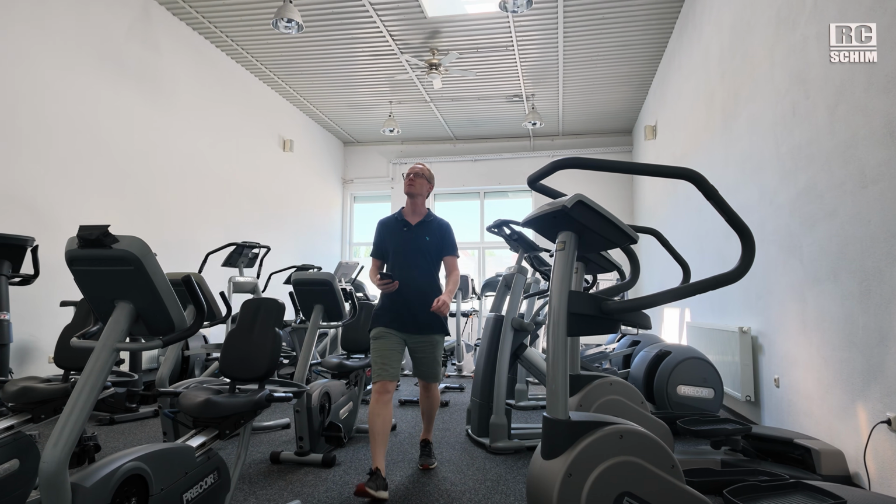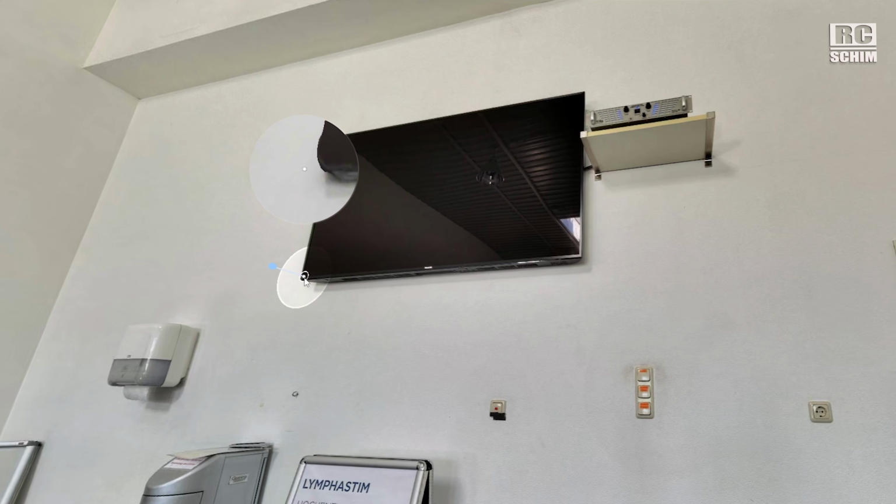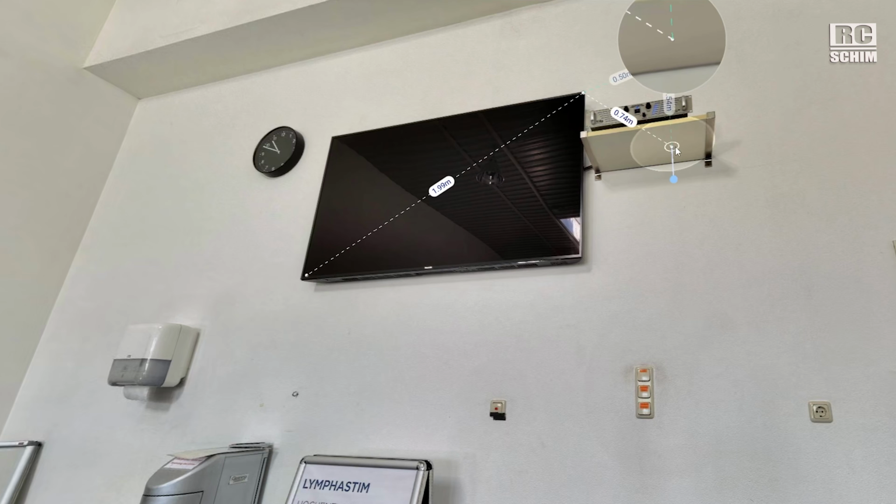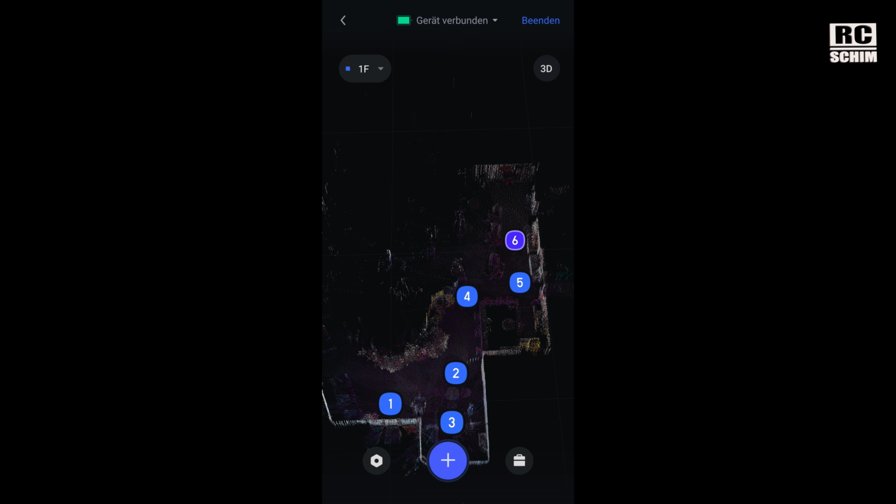There's a huge screen, by the way. Under Tools, Measure, you have this little magnification. And I can try 1.99 meters, 75 inches. What I like, you really see a good overview of the points that you've already done.